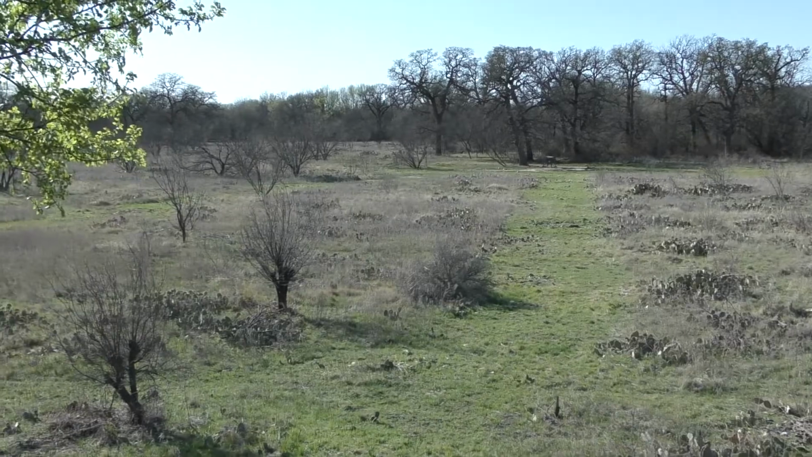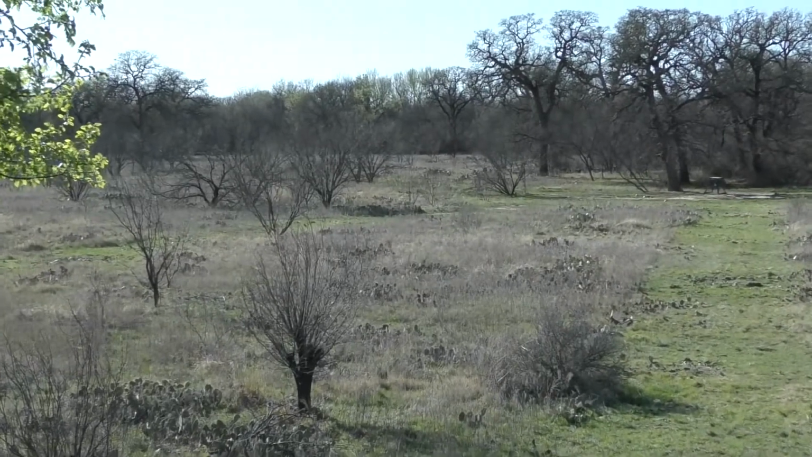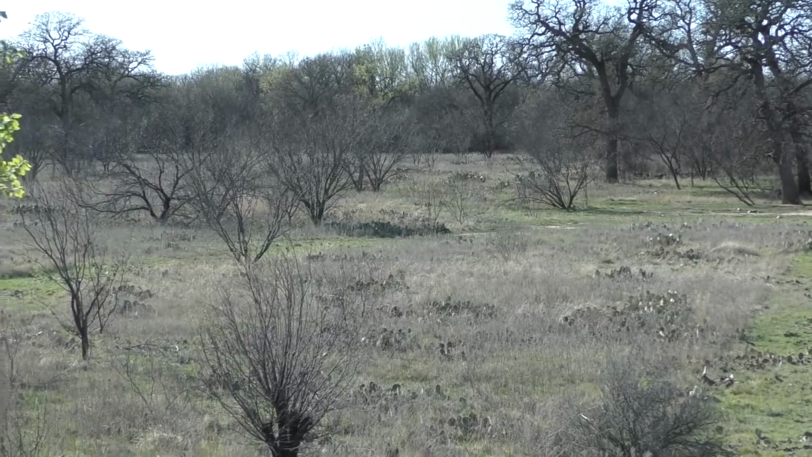I'll pause the footage here for just a second. We are going to have hogs come in, and I'll put a yellow arrow about the area that they come in at, which is about 200 yards out. The far tree line is about 400 yards out, just to give you some basis for the range and perspective. So you'll see that video coming up shortly.